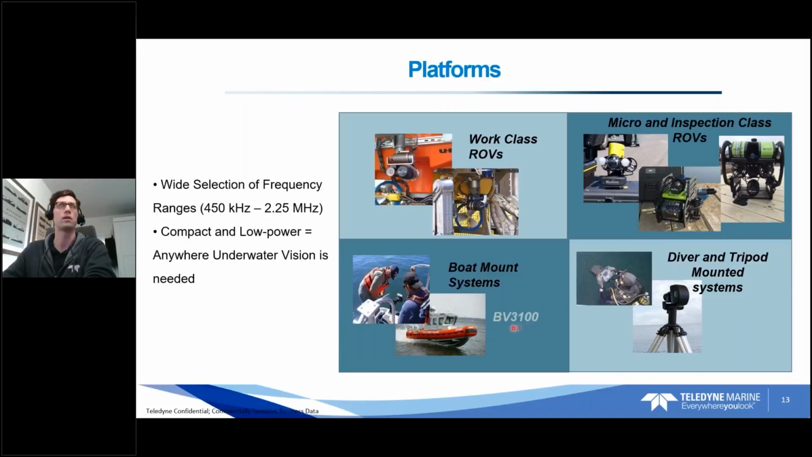We actually have a product called the BV3100, which is essentially just a pole with a pan and tilt on the end, and it has a clamping system that you can attach to your surface vessel. Really is a turnkey way to attach this to a surface vessel. And then, diver handhelds, very common, tripod mounted systems, permanent deployments. Really anywhere you need underwater vision, you can attach this sonar. There's a lot of flexibility with the system.